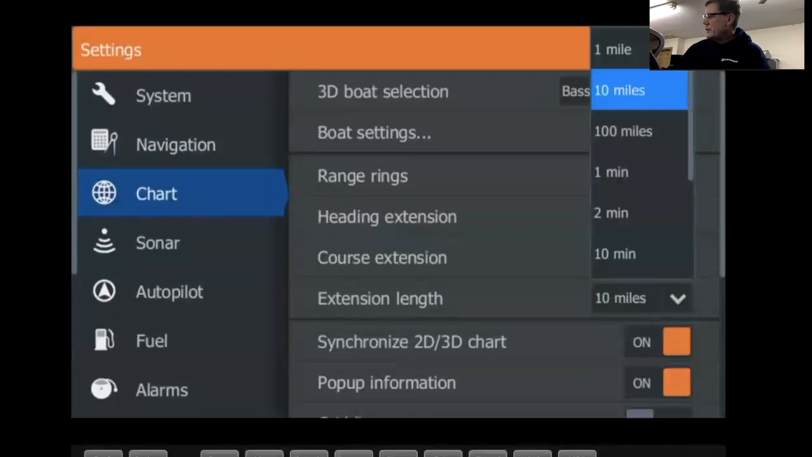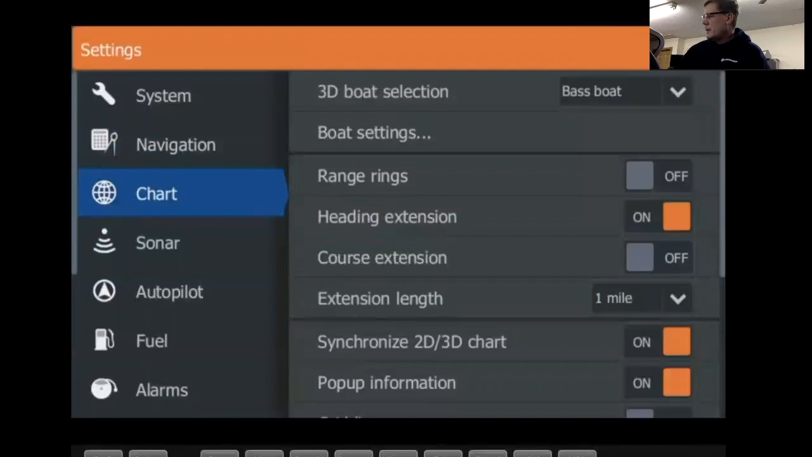You can do it in minutes. So let's say where you're going to be in a minute will be right there. I typically just leave mine at 1 mile.